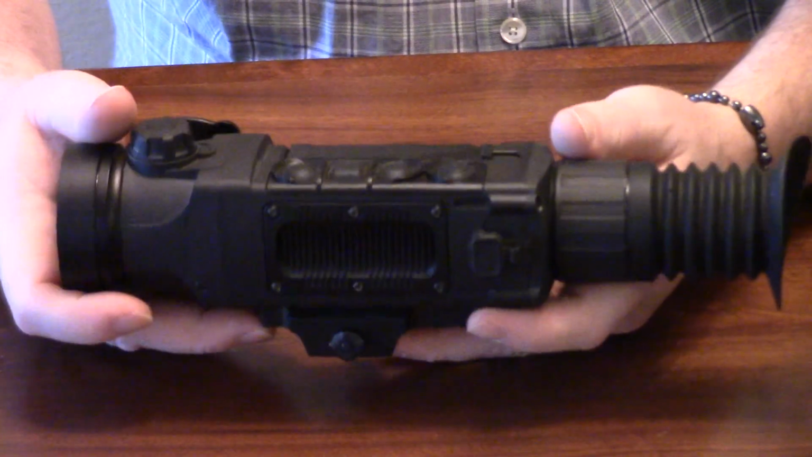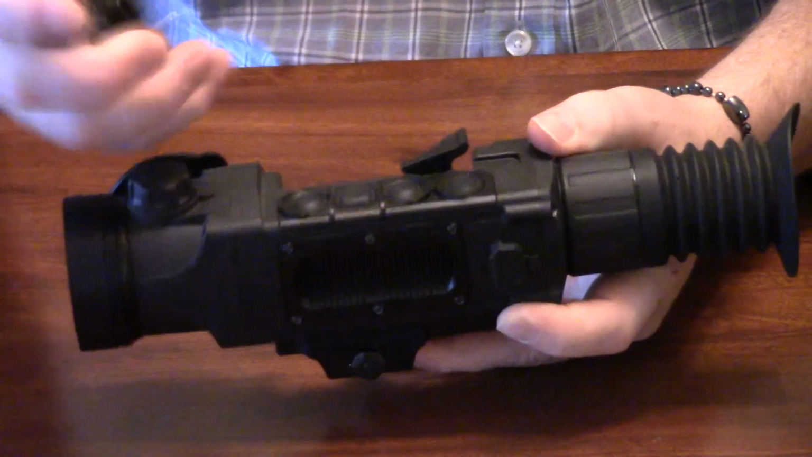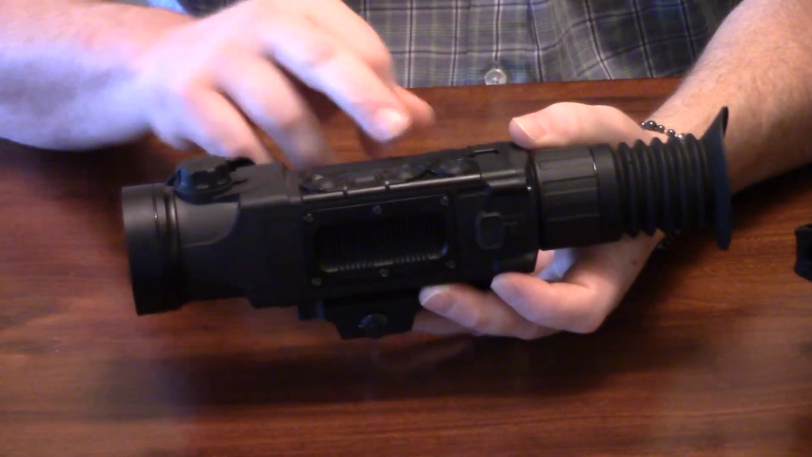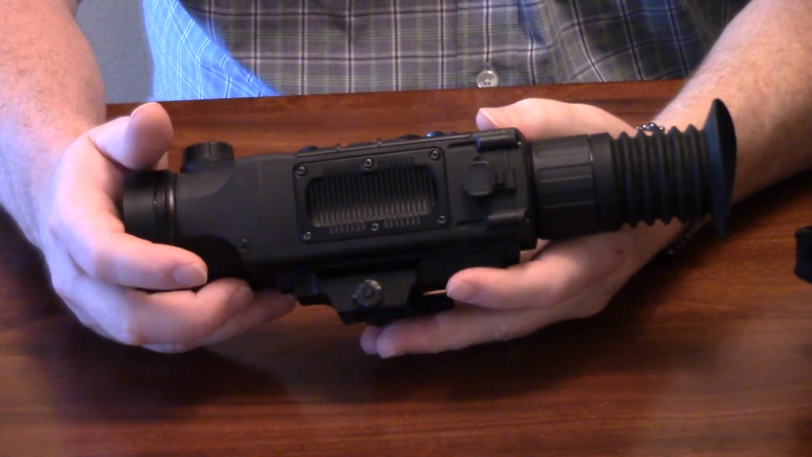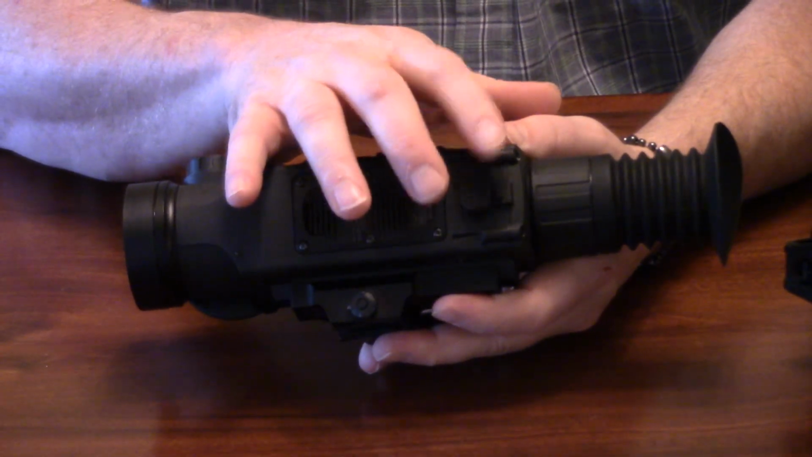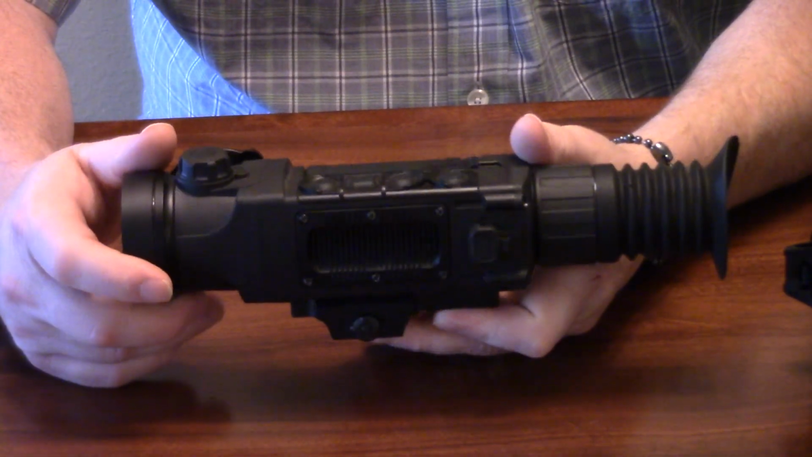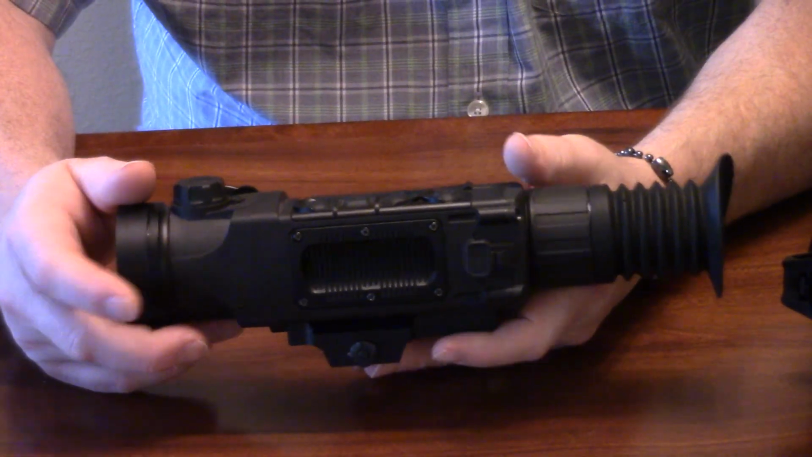Another thing that I've found, and I've tested this, is that with the B-pack out of position, still running off of the micro USB power source, you're still going to get power to the unit. So in the event that you had a failure on your B-pack, you need to run to a Walmart or someplace, or you're in a different state on a trip, you could easily find a backup power supply for this thing until you got the B-pack replaced, which I think is pretty highly unlikely. They've been ultimately reliable, but there is definitely a level of redundancy there.